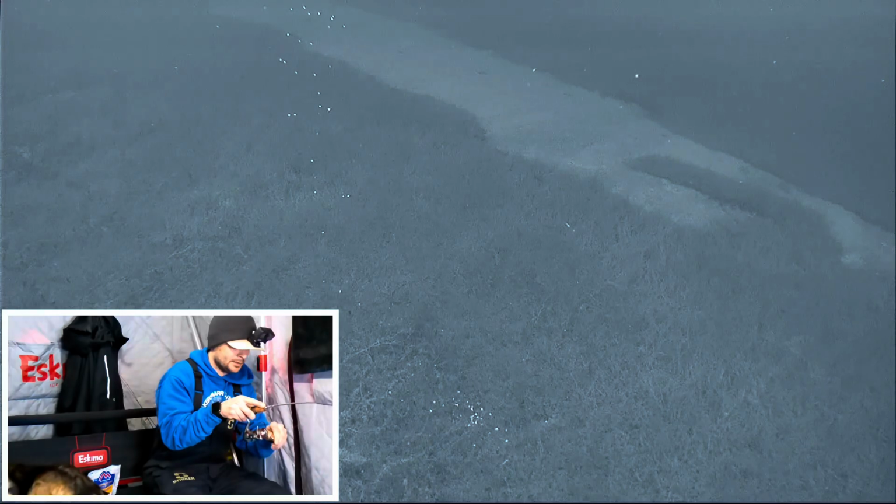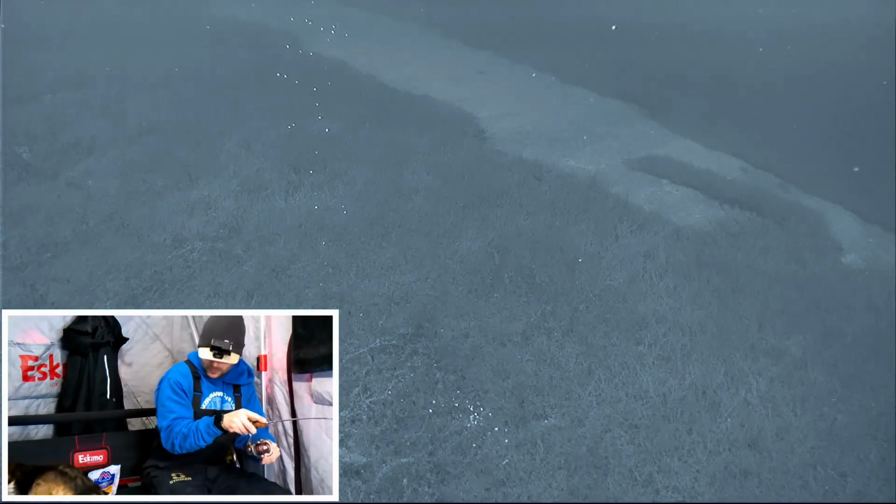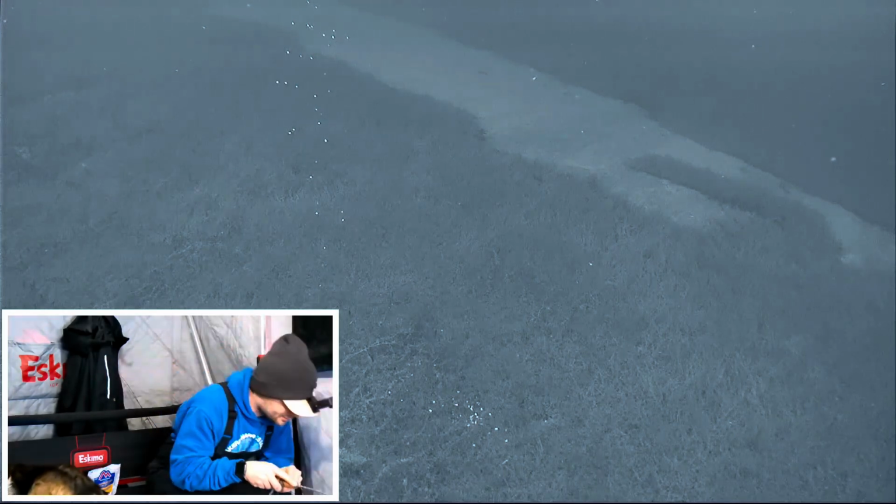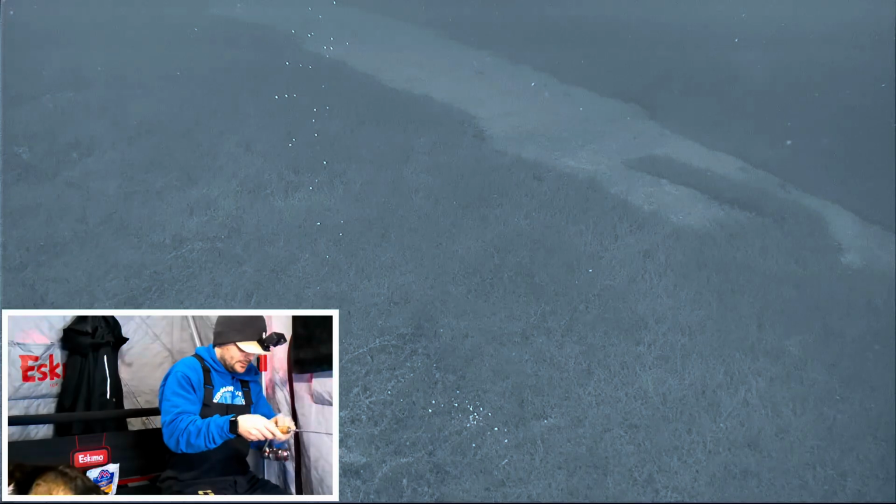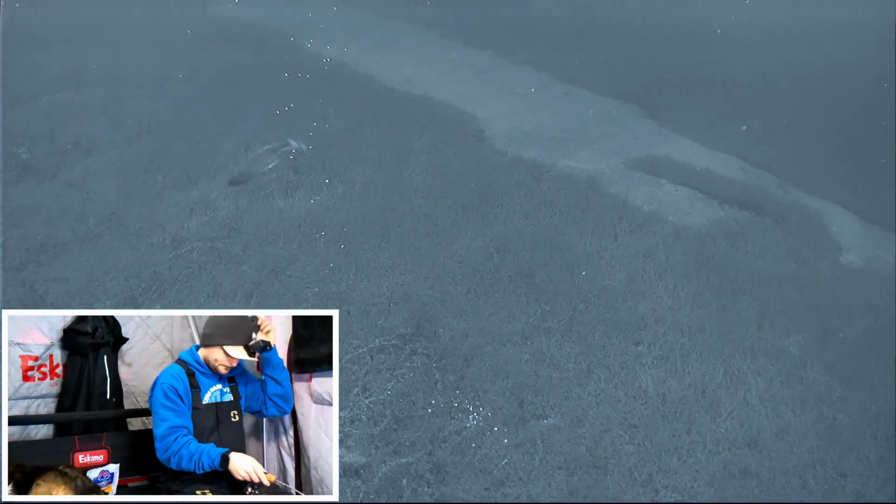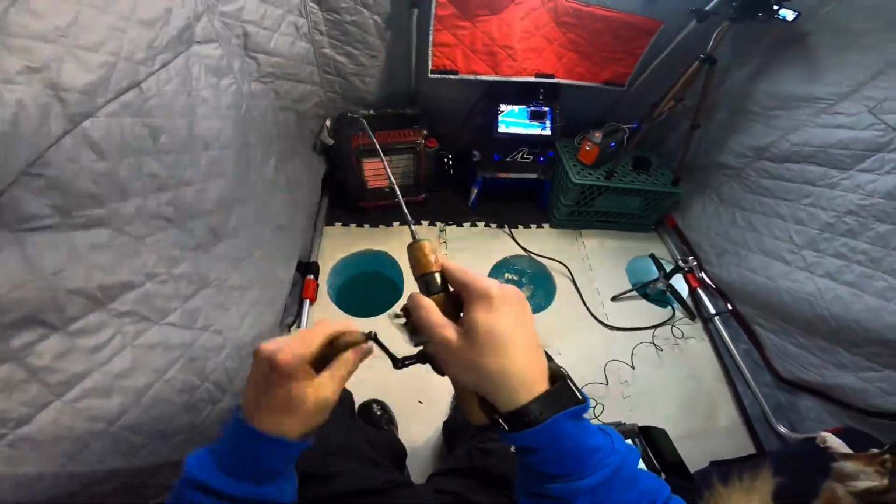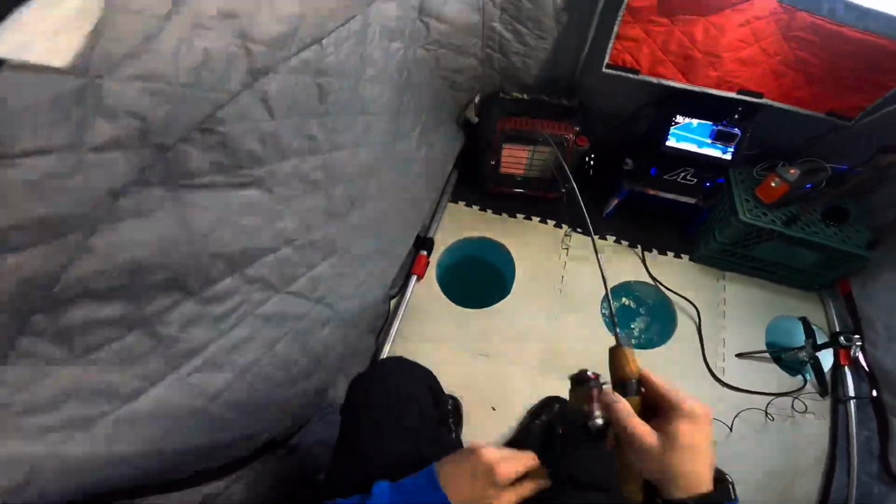Micro tube. Just eating breakfast. This is a smaller one. I don't know if this is a Splake or a Lake Trout. Oh, got some fight now. Oh. Got one here on the micro tube. Not as big as last night, so I'm thinking it could be a Splake.